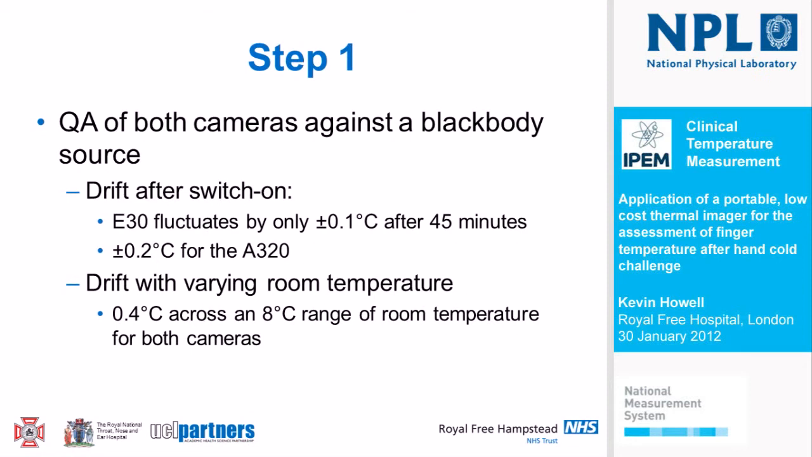Rosie first of all looked at drift of the cameras after switch on. We know that these thermal cameras tend to vary their output reading a little bit in the minutes after they're switched on from cold. And Rosie found that the E30 handheld device ends up fluctuating around the true black body temperature by only about plus minus 0.1 degrees Celsius once we've let it switch on after 45 minutes. Similar figure for the A320 was plus minus 0.2 degrees Celsius, so they're quite similar cameras in that sense, although the A320 actually achieved that stability rather faster after switch on.